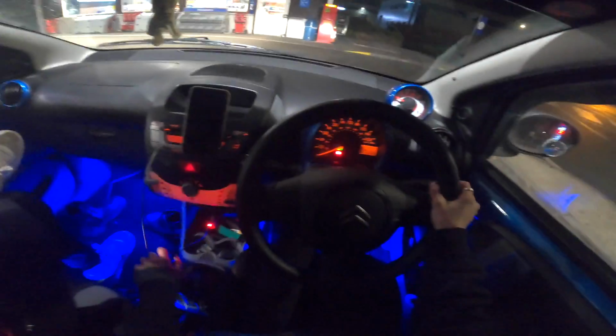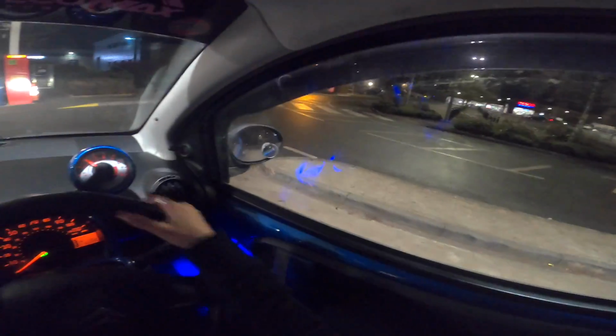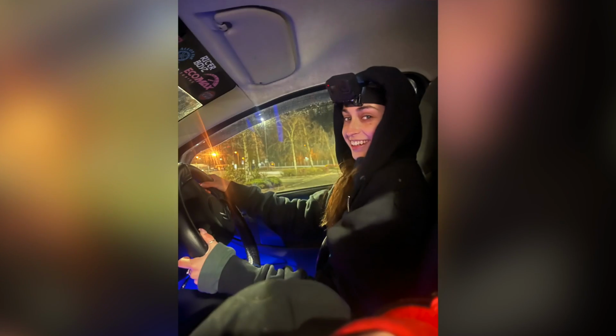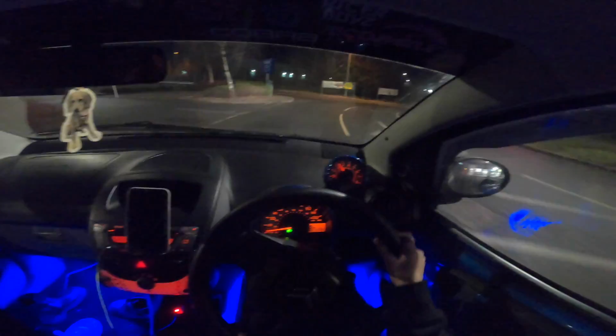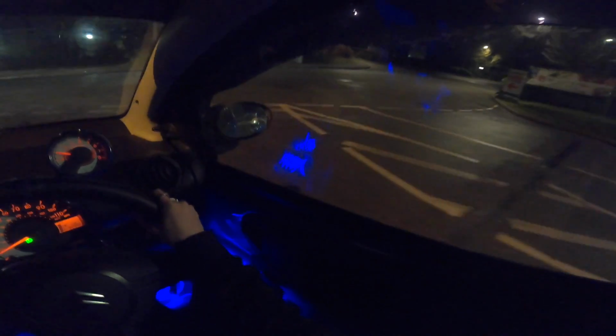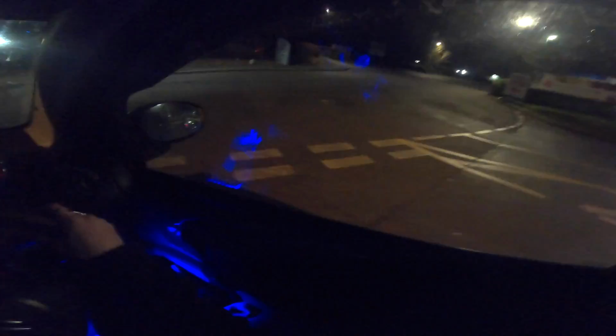Okay, we've just done the petrol fill up. £25, like I said. That's it. Wait, can you just wait there for a second? I need to take a picture of you. No. You look like a criminal. I love being passenger. I actually do. Passenger princess. The fact I can just do shit on my phone. I haven't lived this life.